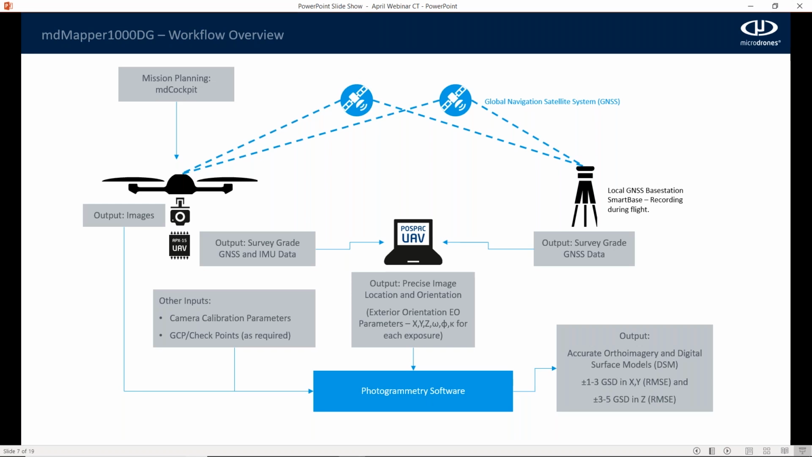So when you get in the field, you're actually going to have a local base station logging static data. Be it a Trimble base station, you can get a T02 file, or any other type of base station that can record a Rinex file. You just want to make sure your base station is recording at 1 second intervals. The drone's actually going to be recording the static data as well from the GPS, and all the inertial data from the IMU.